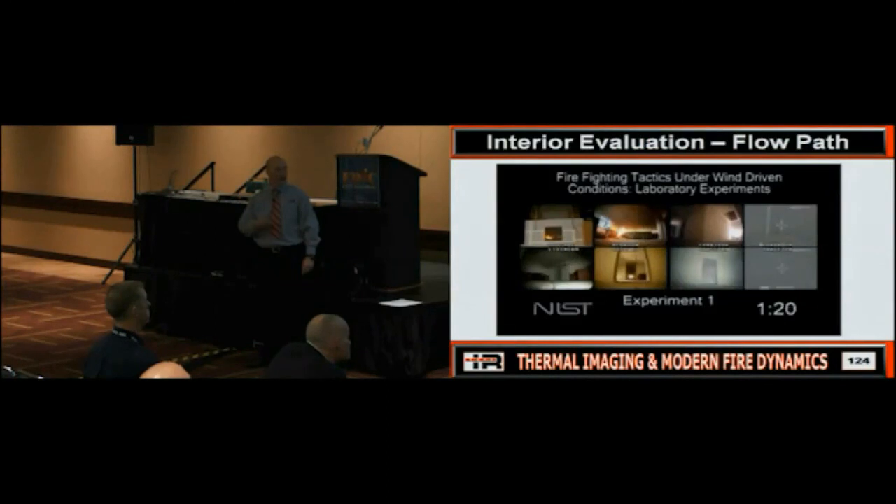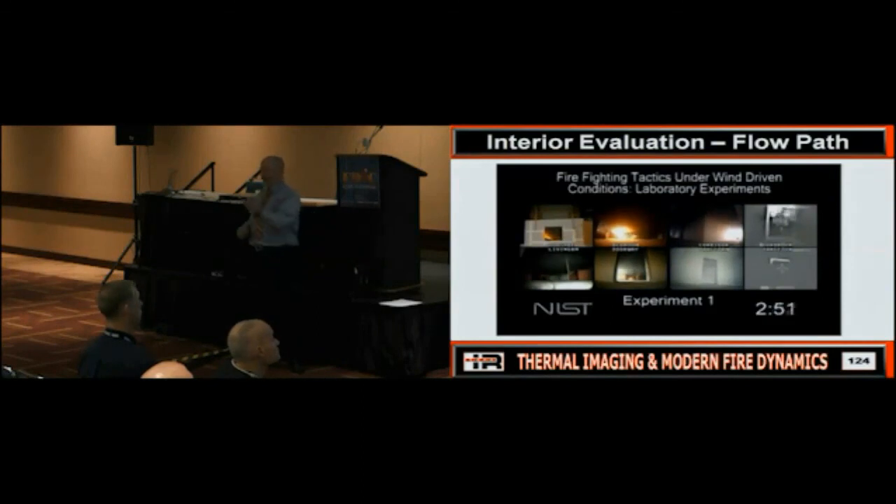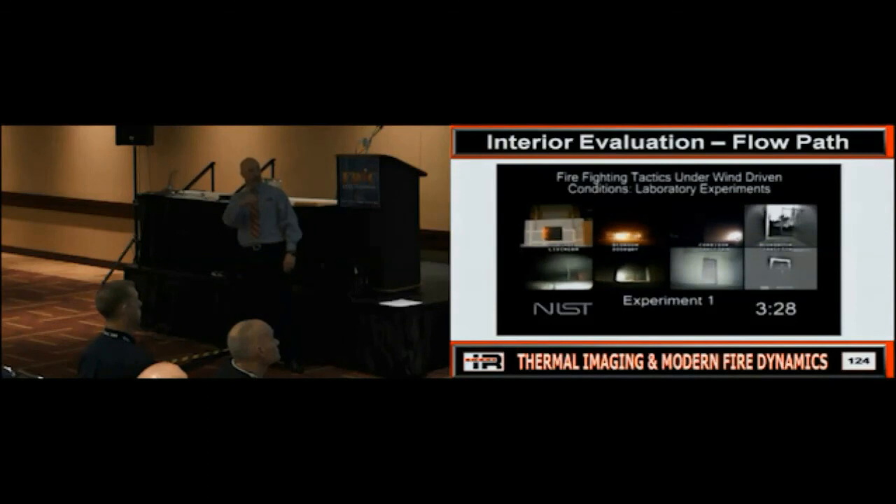Flow path. This is a really good study on the wind-driven, and this is not even one of the wind-driven ones. This is just natural ventilation, but here's the fire in this room, and it's going to progress. This is out in the common hallways. Everybody seen this one? There's nothing in this hallway but basically non-combustible materials. Can you die out here? Why? Exactly. You're going to be in the flow path. Is your warning indicator here at this point? Should you recognize it? Because if you don't, when this window fails, how much time are you going to have?